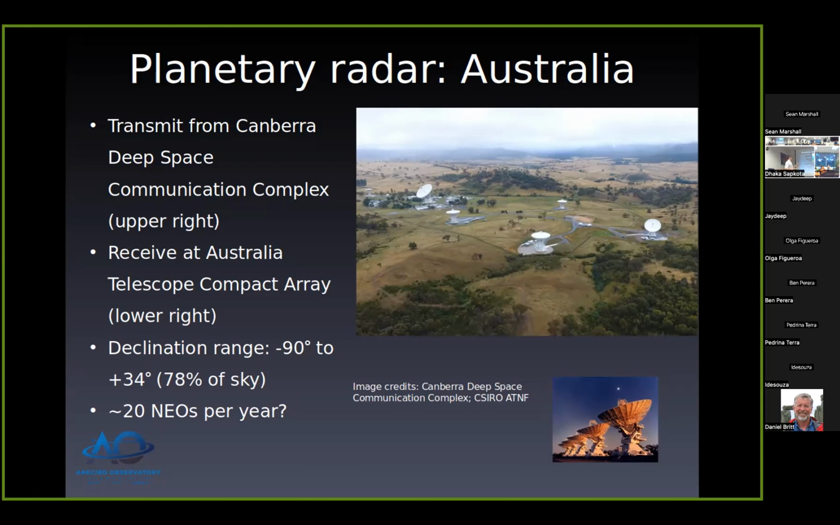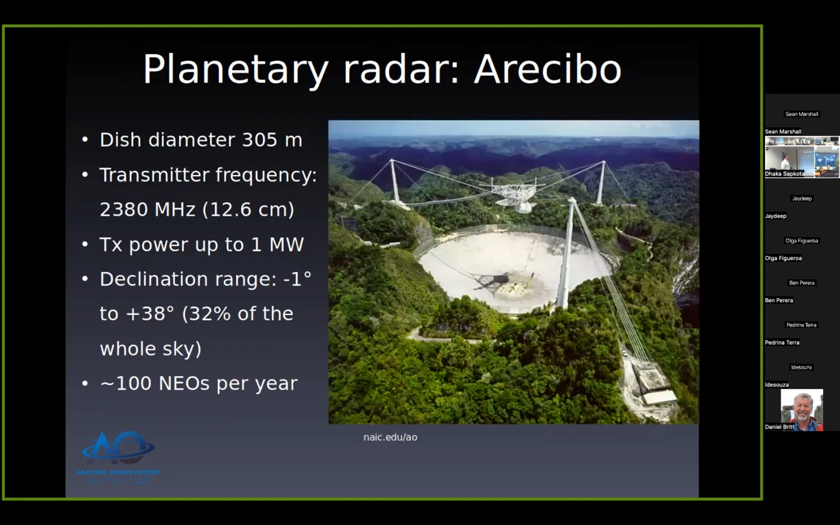So also this is in the southern hemisphere, so you can see parts of the southern sky that are not accessible with Goldstone. Or from Arecibo. So yeah, Arecibo no longer available, unfortunately, but still the best planetary radar system we've ever had.